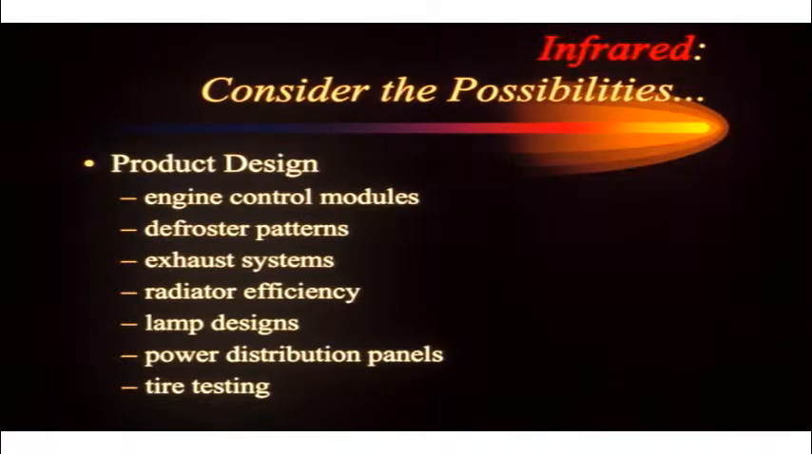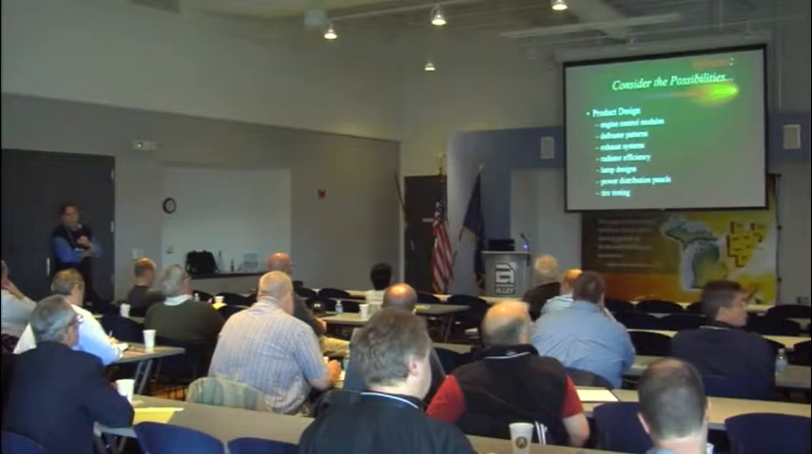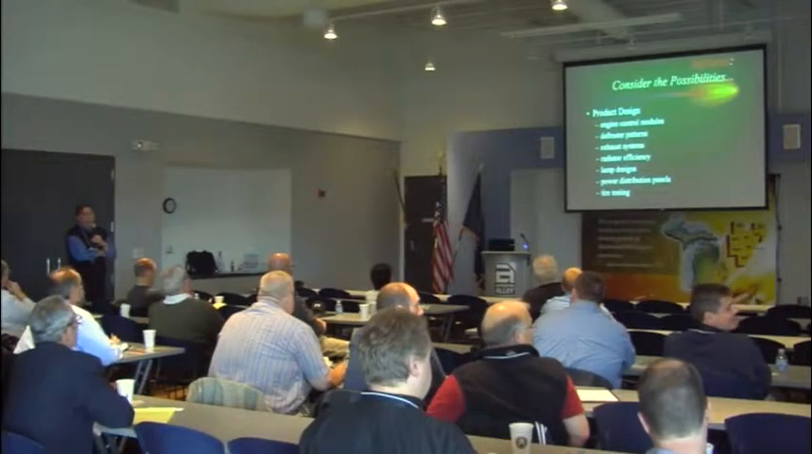All right, moving on to product design. Things like engine control modules, electronics, looking at defroster patterns. We used to use thin wax on our windows, our windshields, and watch those defrosters melt the wax. Kind of an archaic technique. Once we have infrared, the glass is a pretty good emitter, and we can see defroster patterns right away.